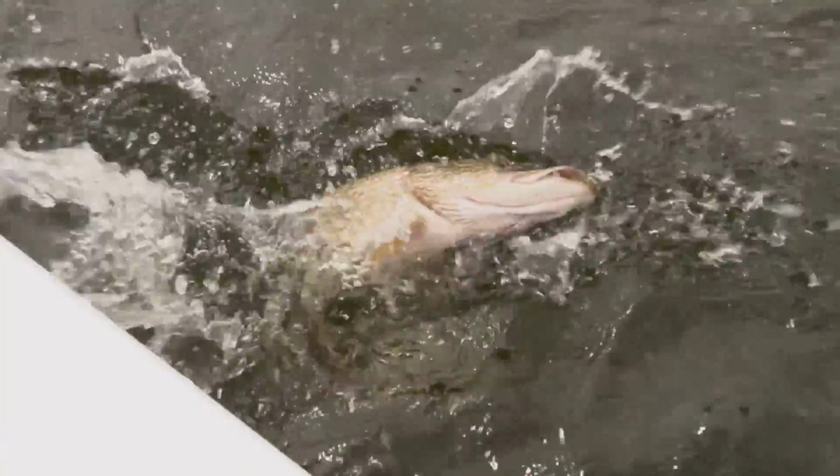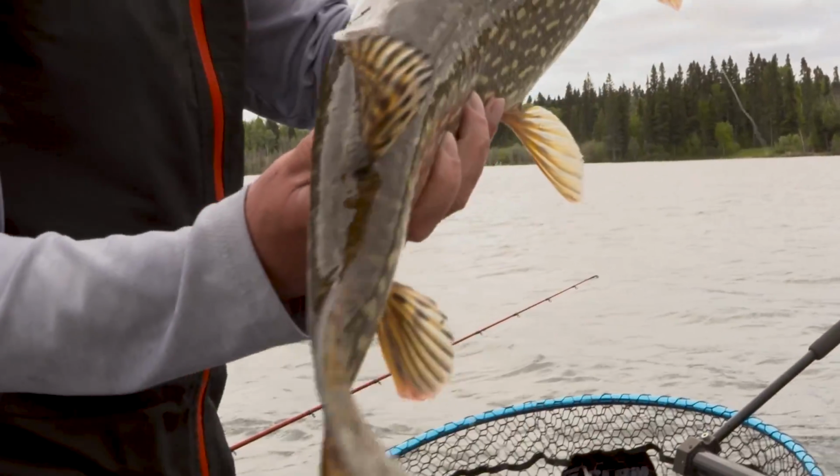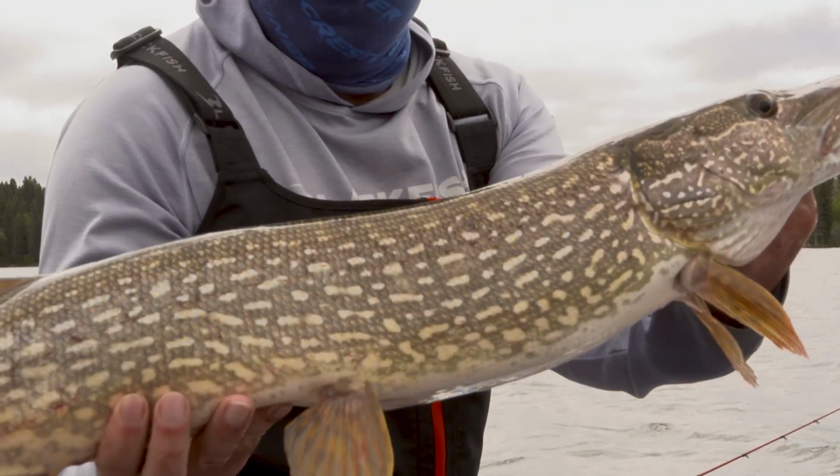But then you throw in these big pike. You can go up in these shallow bays, especially when the sun's out and the water's warming up, where you'll just see these big logs laying there, and they're all pike that are over 40 inches long. You can cast for these pike up in the shallow water.